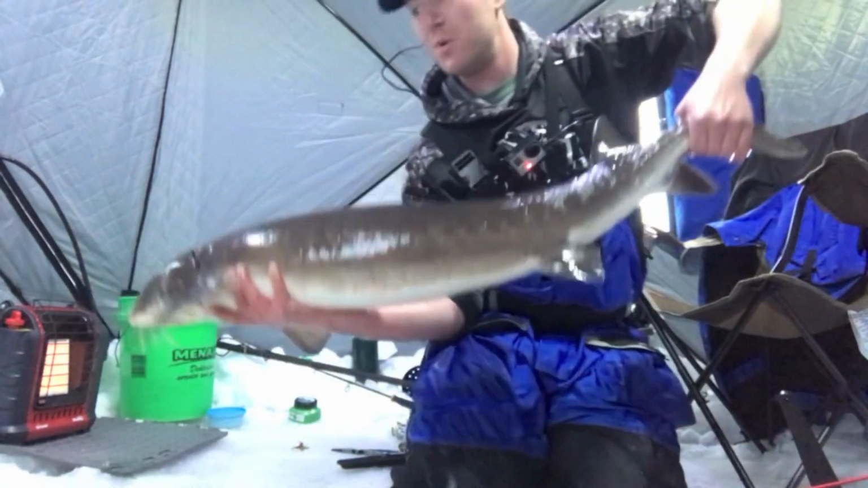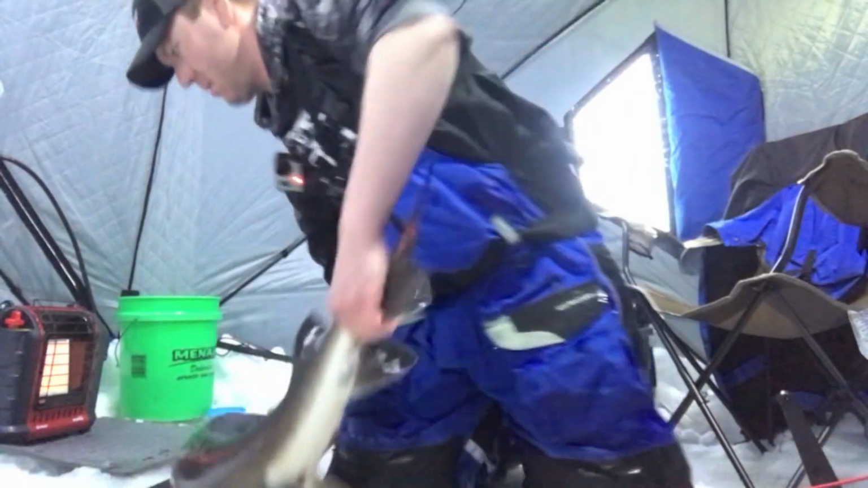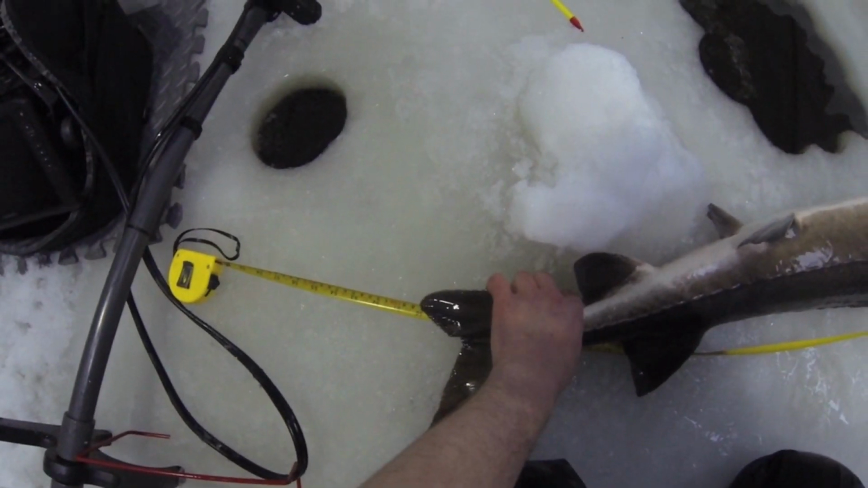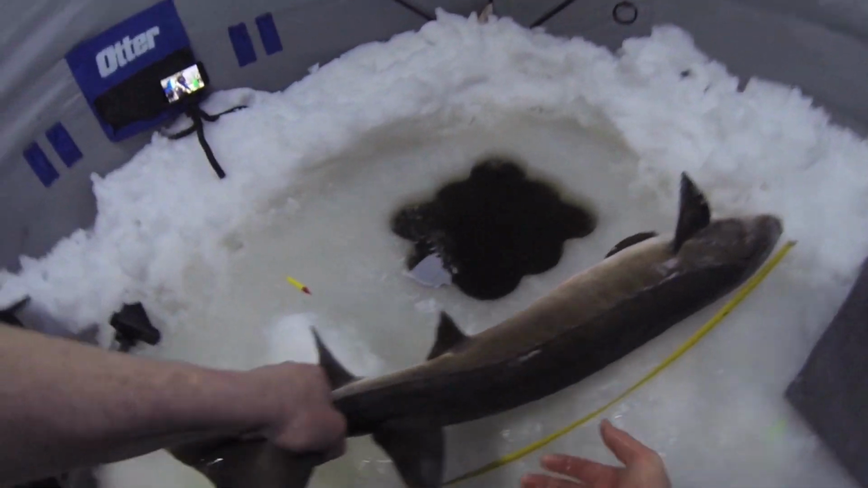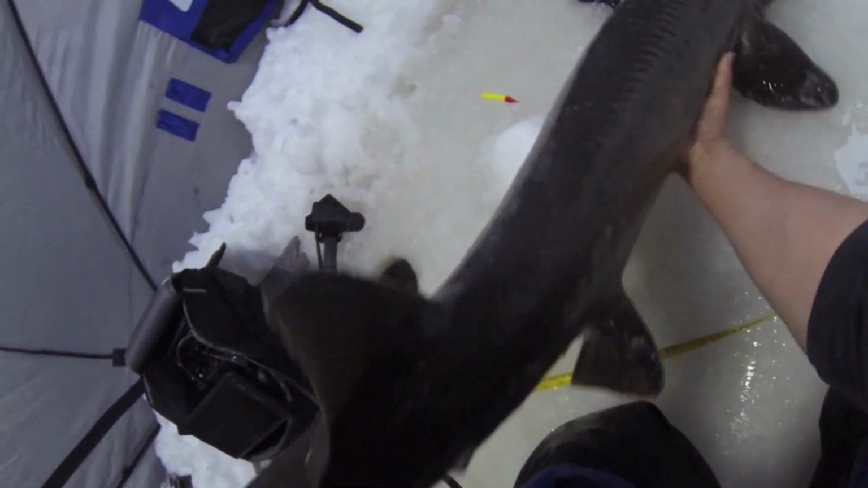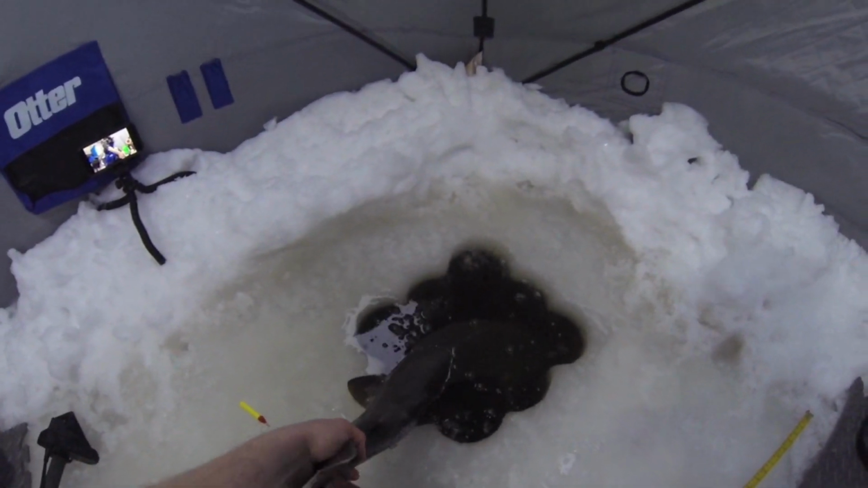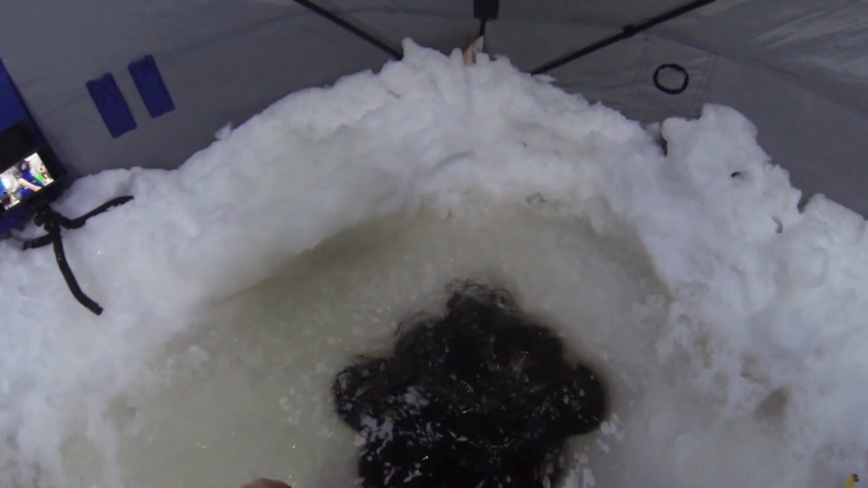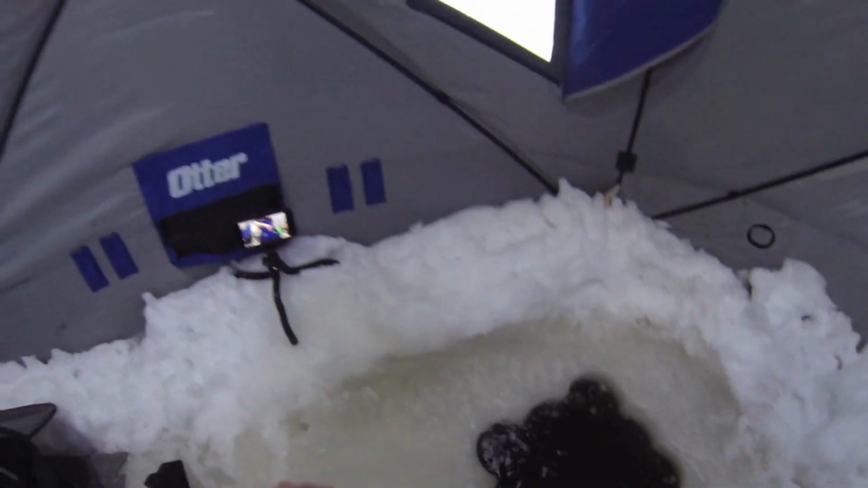I'm gonna grab my tape measure quick. So from nose to tail, he's right at 50 inches. This guy's the same length as some of my biggest muskie, but he's only been out of the water for a little bit. We're gonna try to get him back. I think he's gonna take off right away. There he goes, ready to go. Little tail slap goodbye. That's a fish.